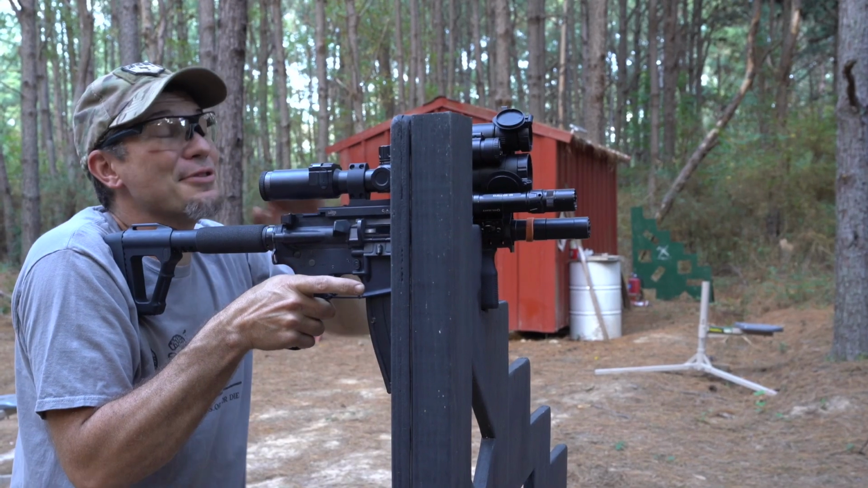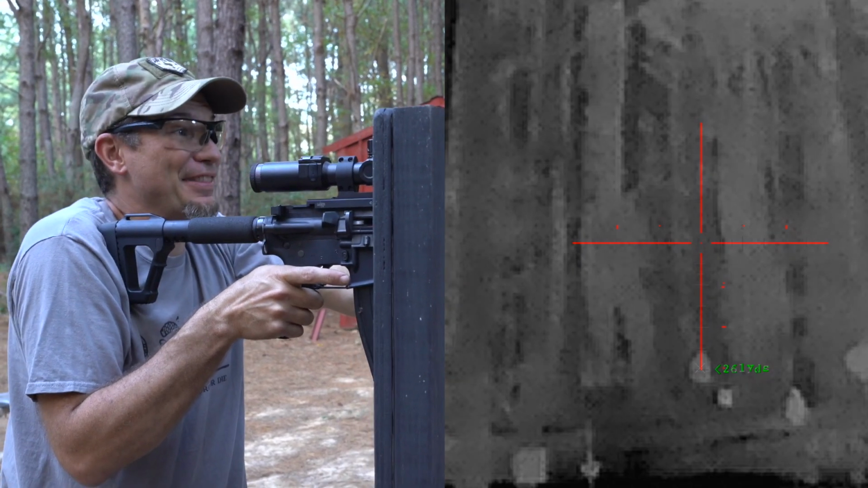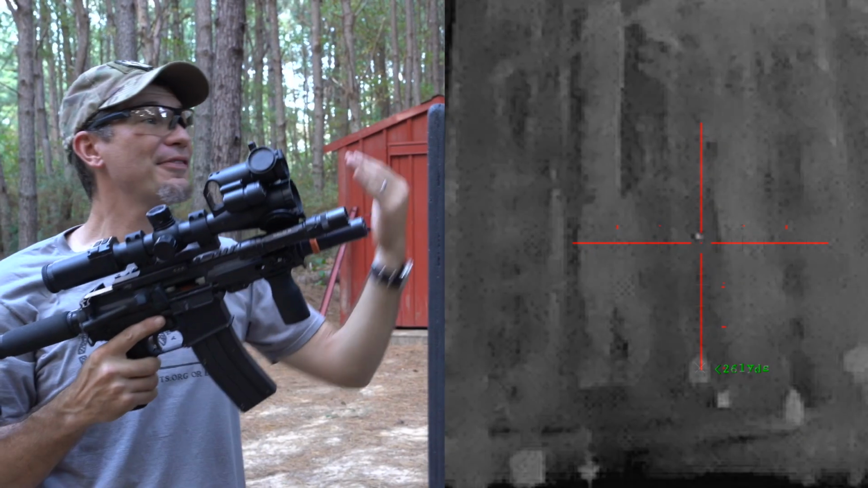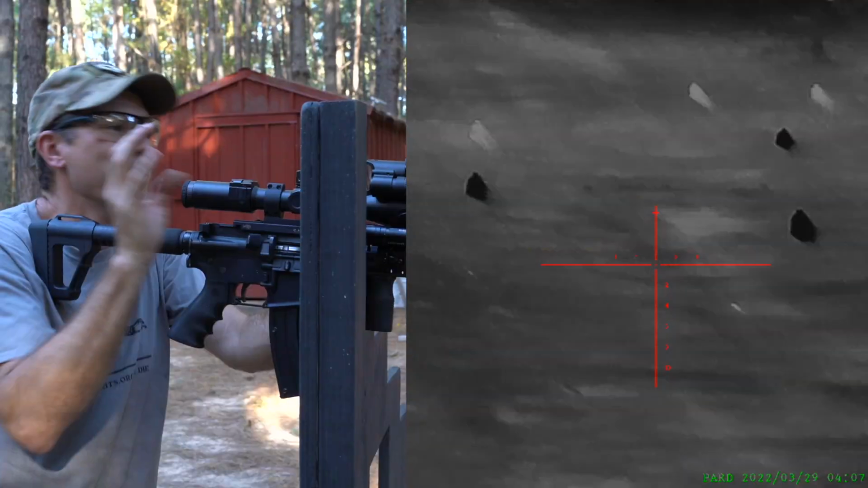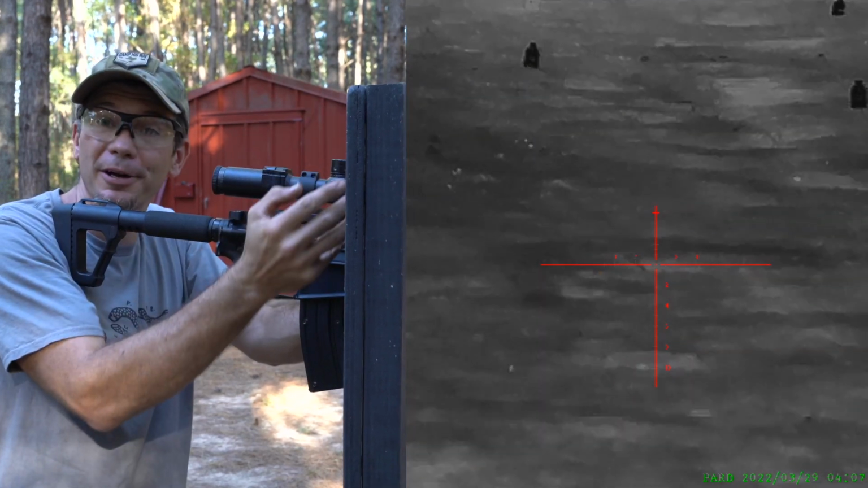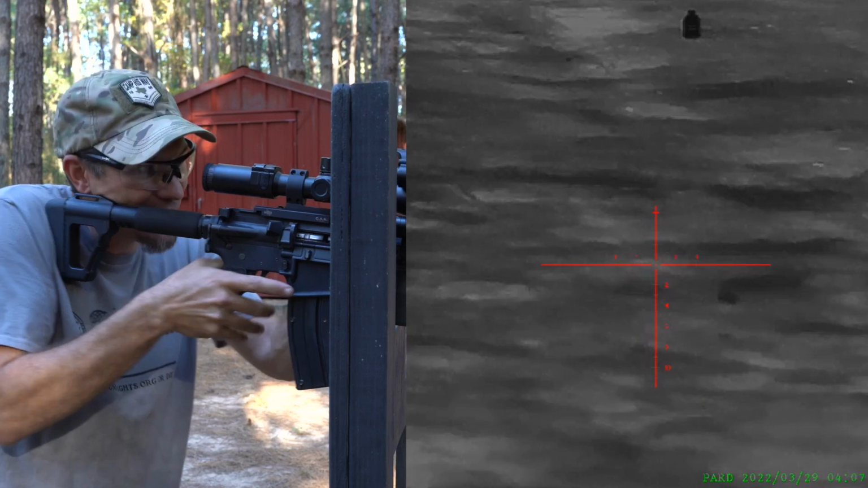So what's cool is you can see that bullet cross over at the reticle and then just drop in. That is pretty stinking cool for thermal, even in ambient. This is like 89 degrees today. It's pretty neat. So what we did is we heated up some water bottles and then we put some in ice. And now we can see the contrast out there, pretty neat.